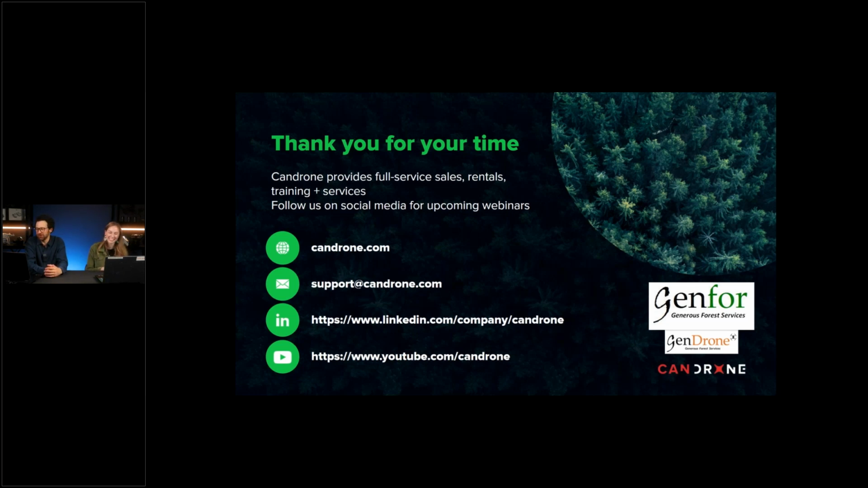Here's one for Generous Forest Services. What would be the ideal frequency of LiDAR data collection for forest management if you were not under financial constraints? So how often would you fly to manage a site typically? It really depends on the client needs, what's changed in the stand.